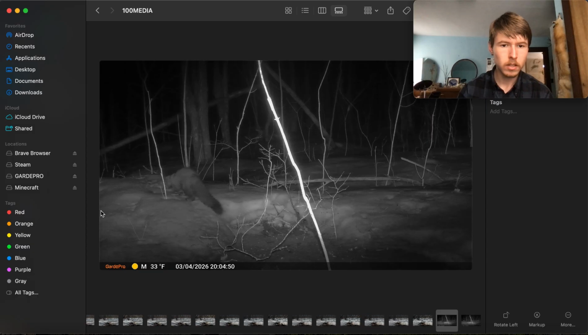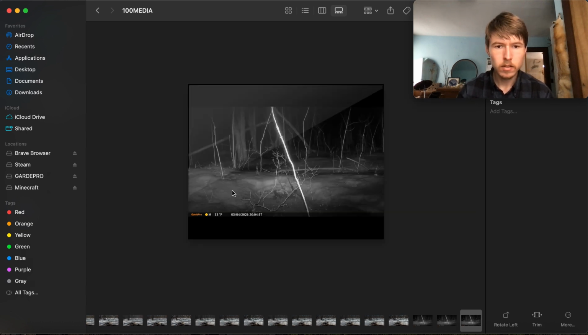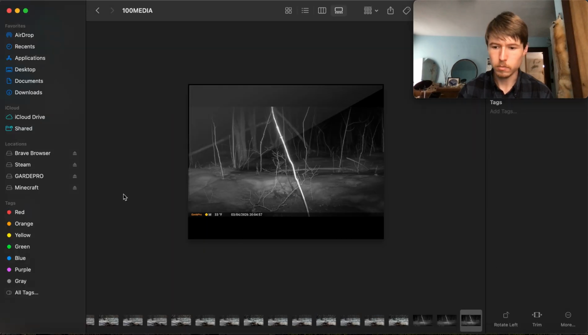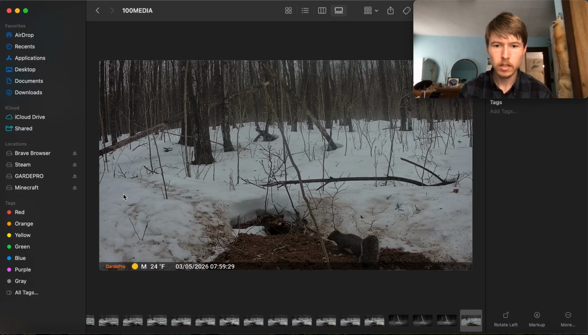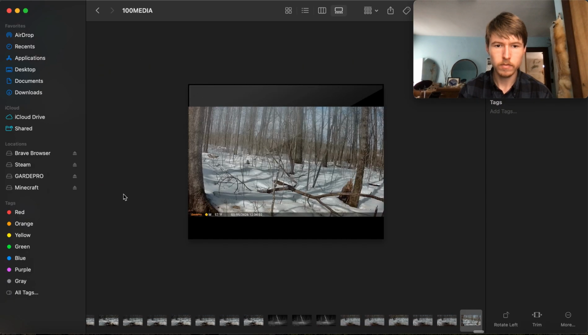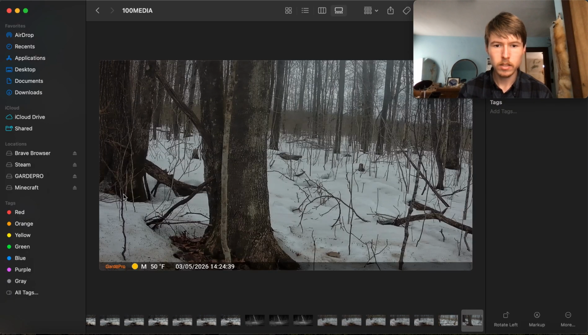Hey, there we go. That's something different. There's a mink. Pretty sure is what that would be. See if we got any in this video, just as he walks off. Would've been cool if he would've stuck around a little bit, get a few more pictures of him, but looks like that might be the only exciting thing we've got. And here's us today when we grabbed it.